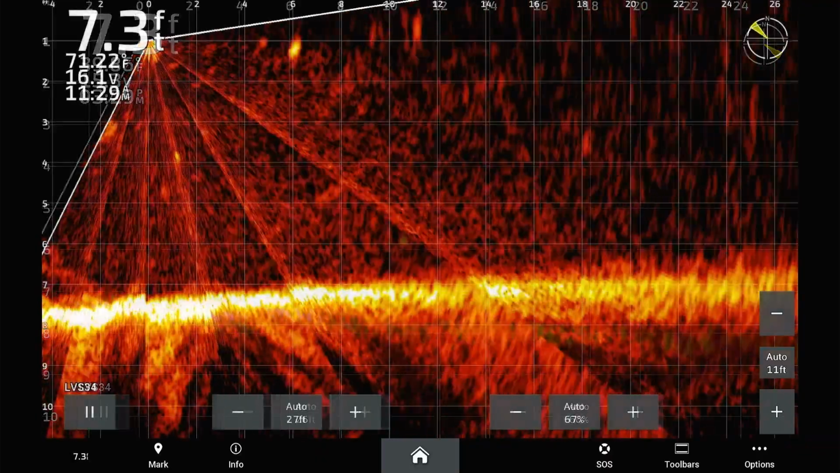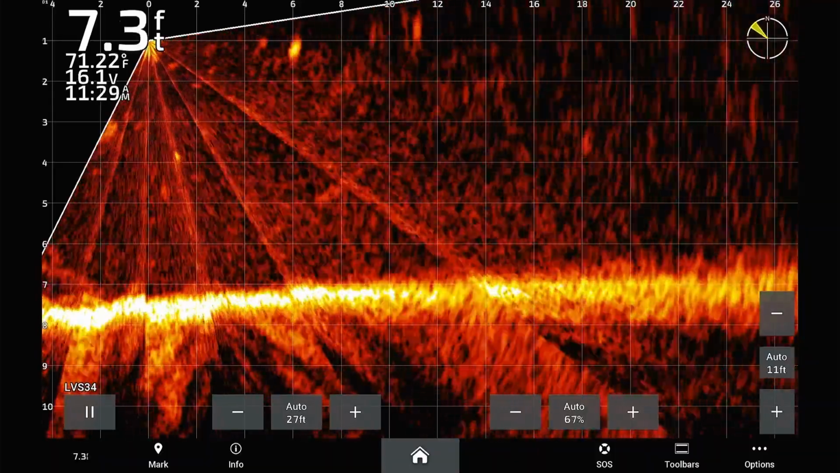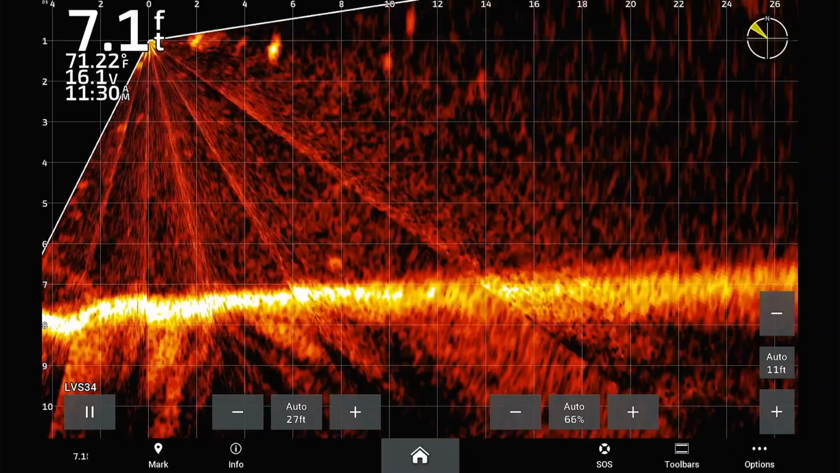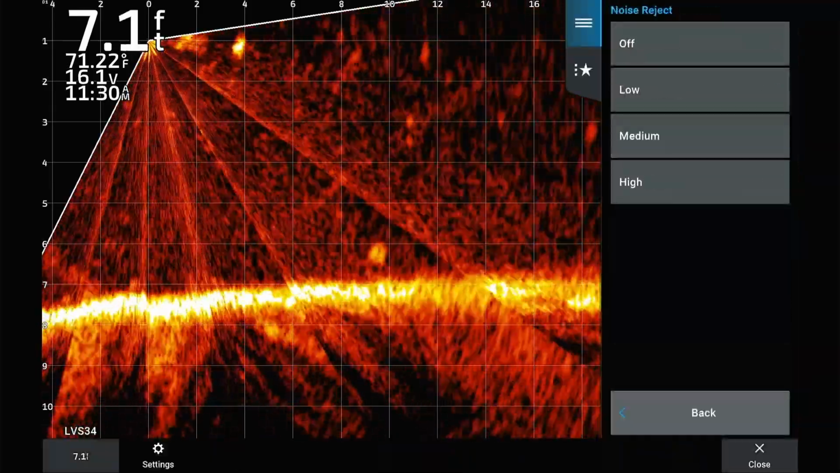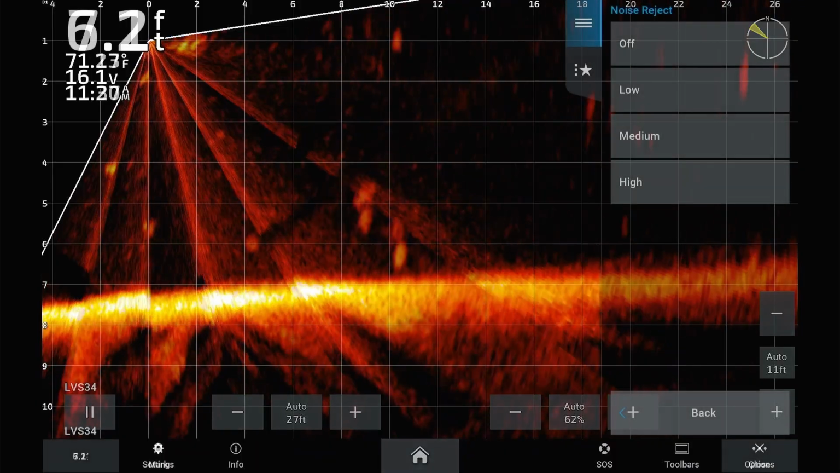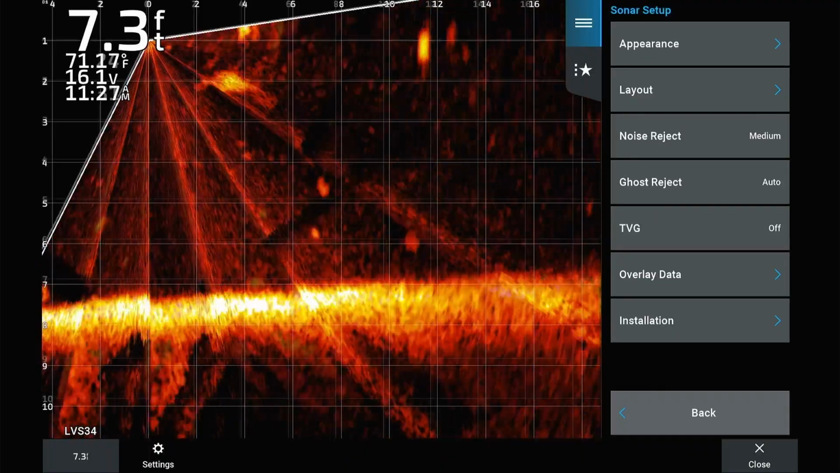Next, you can start adjusting the settings for your current conditions. The first thing we would look at is interference levels. The noise reject setting allows us to counteract interference in the image. This setting can be found on the LiveScope sonar page by selecting Options, Sonar Setup, and Noise Reject. Set noise reject to high for high levels of interference. Set noise reject to low or off for low levels of interference. Most often, setting noise reject to medium is the best option.